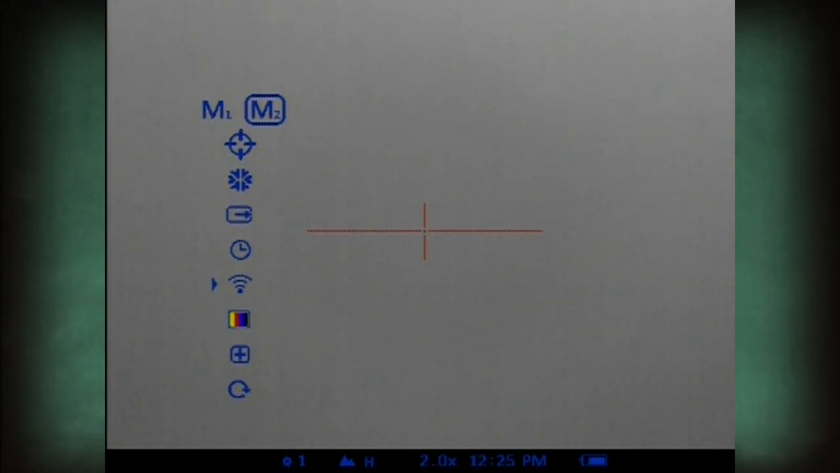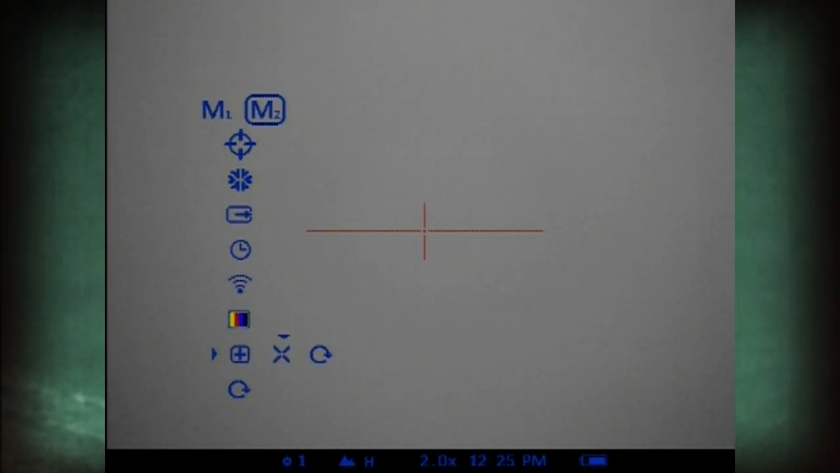To activate your wireless remote control, you will need to select the RC activation icon. Press the controller button and you will see wait pop up with a 30-second countdown. Press any button on the wireless controller until you see the word complete. Color mode selection. Switch between white hot and sepia color mode. Defective pixel repair. Here you can repair dead or defective pixels that appear on the detector.